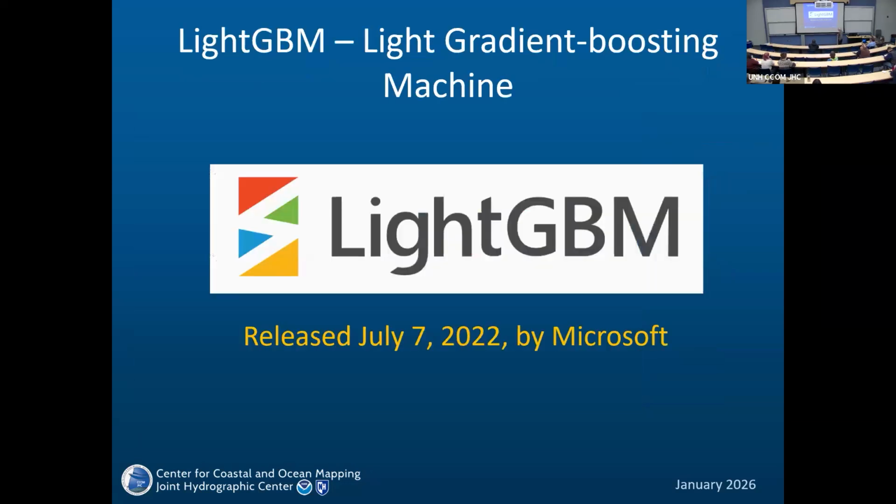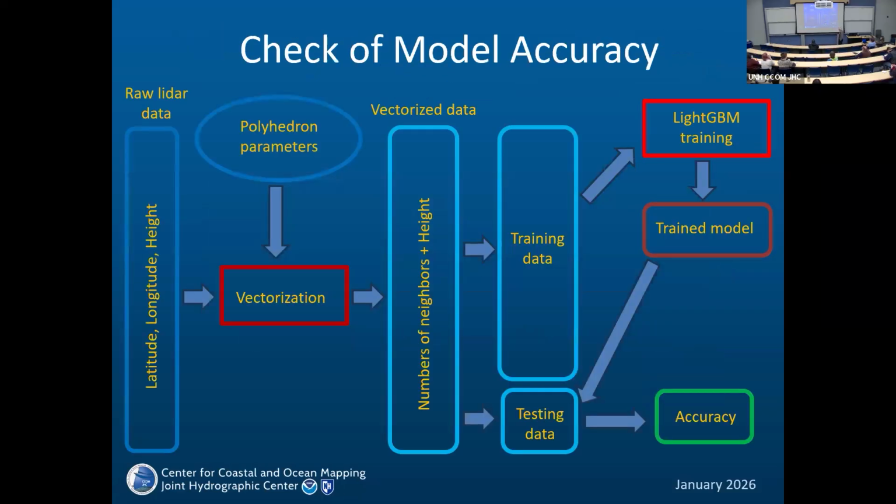To train the model, we used LightGBM, the light gradient boosting machine, as in the case of ICESat-2 data. The model accuracy, which is essential for every training procedure, is obtained like this. We start with raw LiDAR data and use some polyhedron parameters.